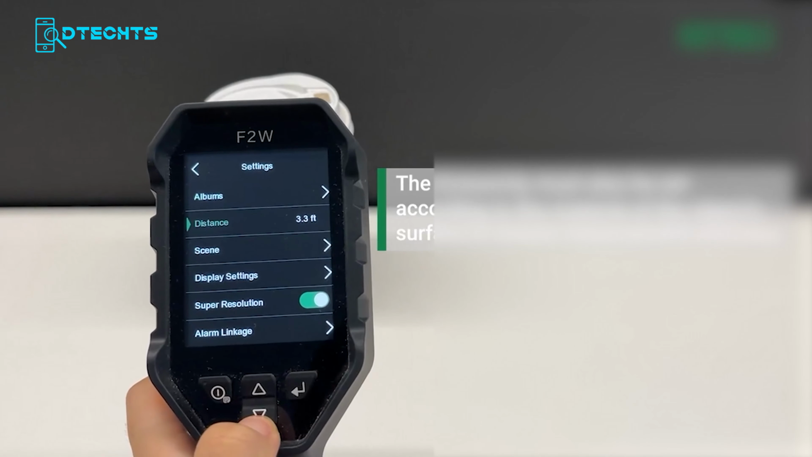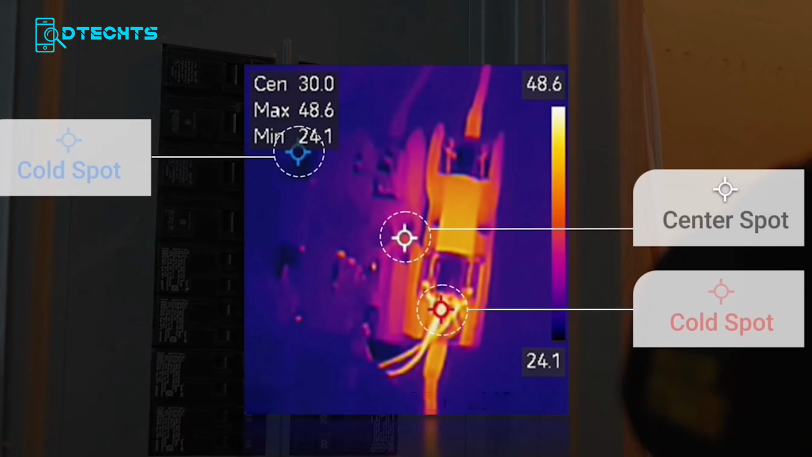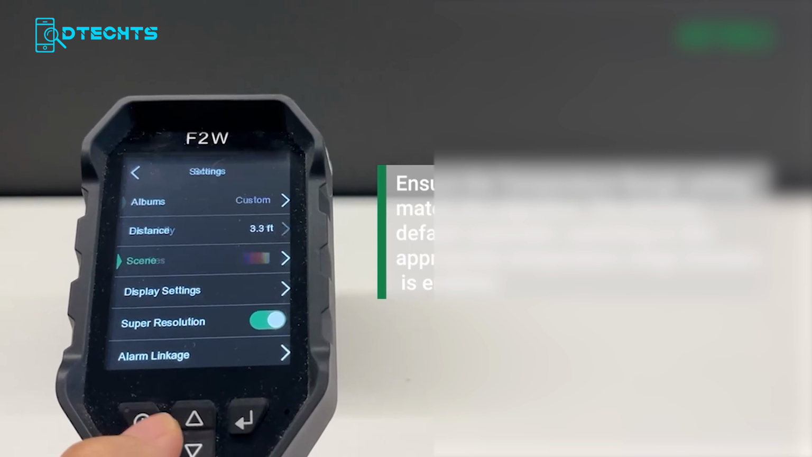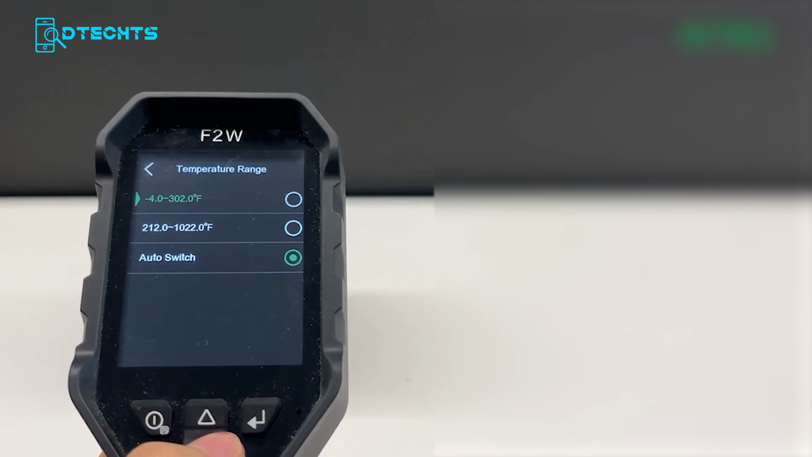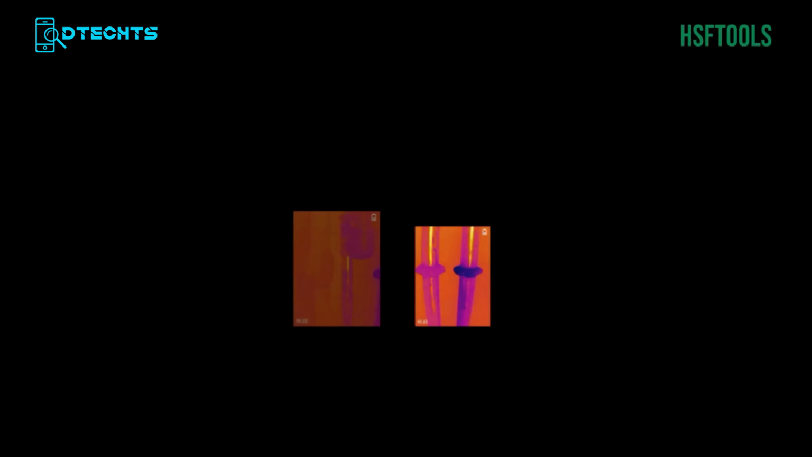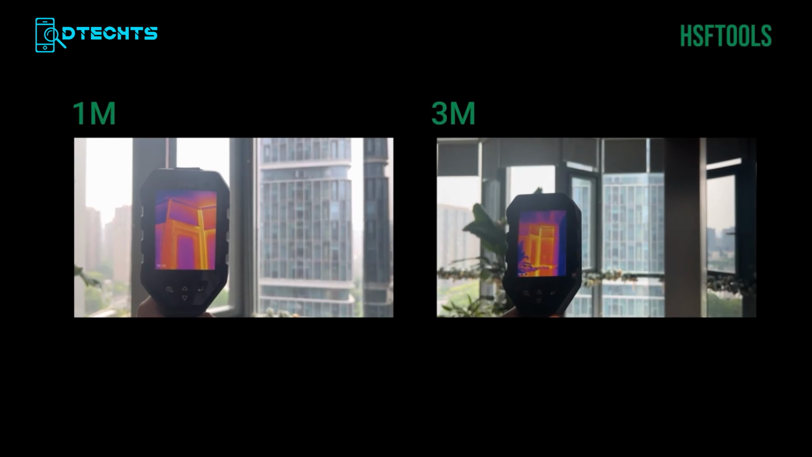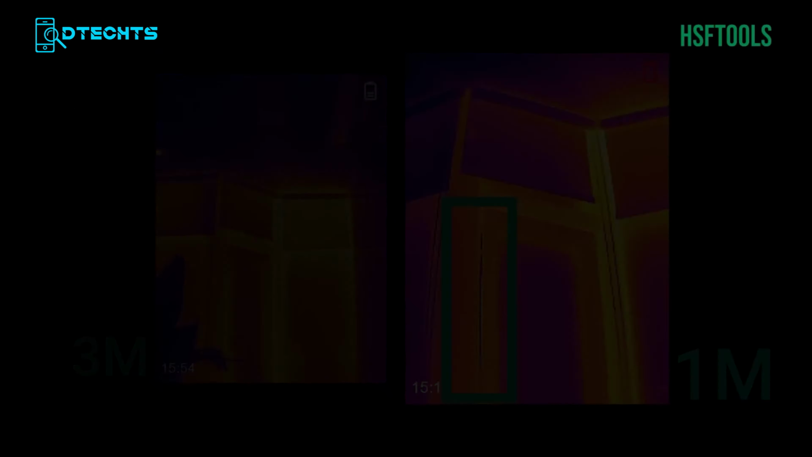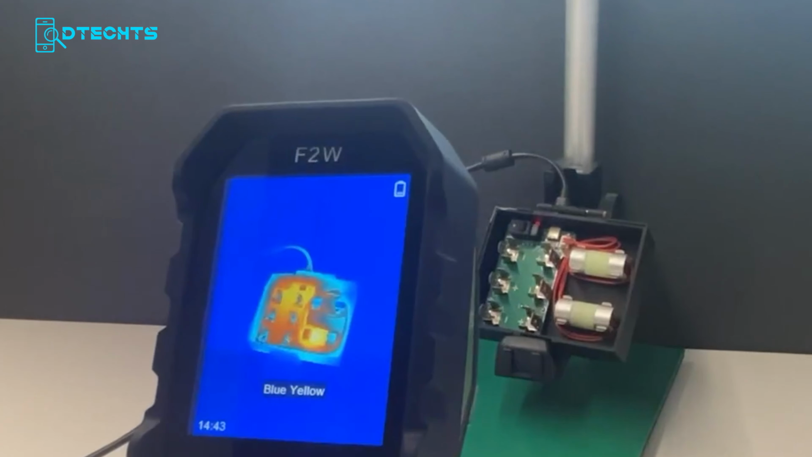Press the power button and the display fires up. It takes just a brief moment to fully boot, nothing significant. Once it's running, the layout is straightforward. Top left corner shows the timer, and up in the top right you get a battery indicator, a classic icon, keeping it simple, alongside a monitor icon. The center of the display shows your live temperature reading in Celsius. During my use, that was sitting around 27.7 degrees. Below the main reading, the screen also displays the distance between the device and the target point, plus the current maximum and minimum temperature readings across the frame. In my case, around 31.5 and 27 degrees respectively.